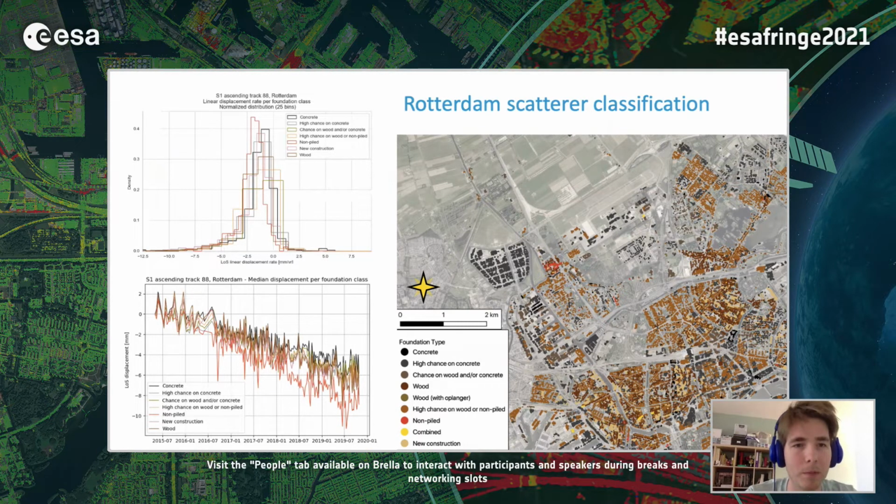On the upper left image, we see histograms for the different scatterer classes. For example, we see here that the concrete labeled scatterers show a bit more stable behavior than their wooden or not founded counterparts. But they all seem to lie close together in this instance.